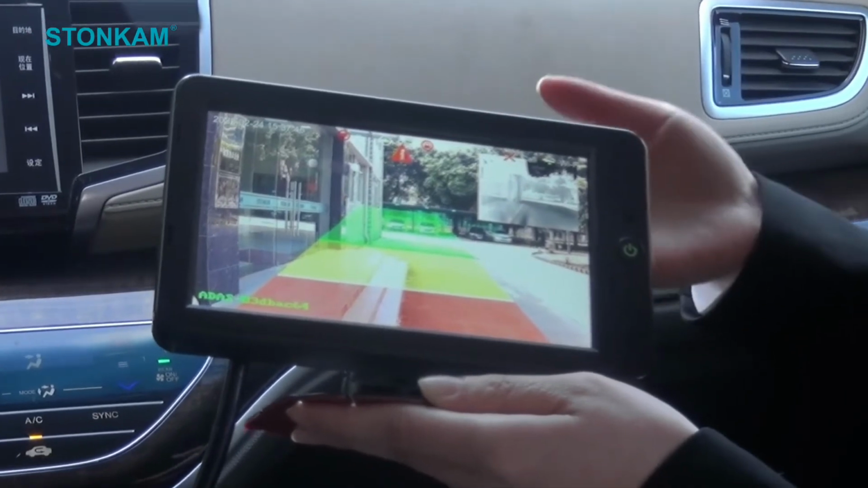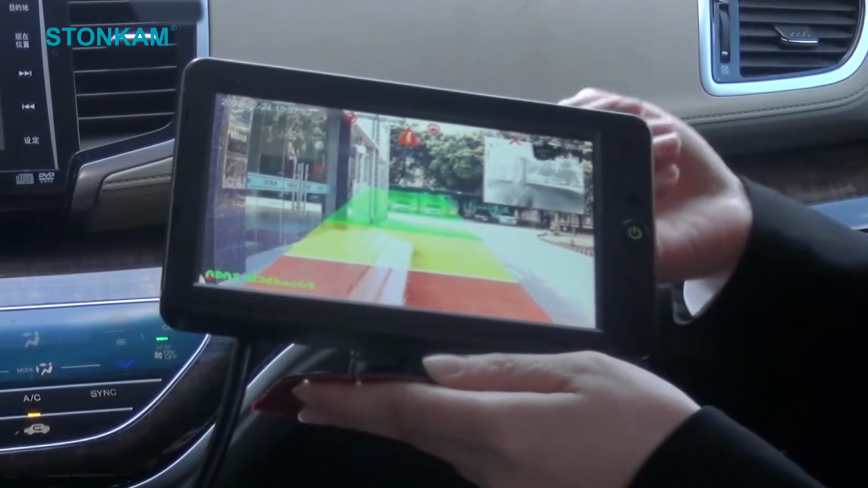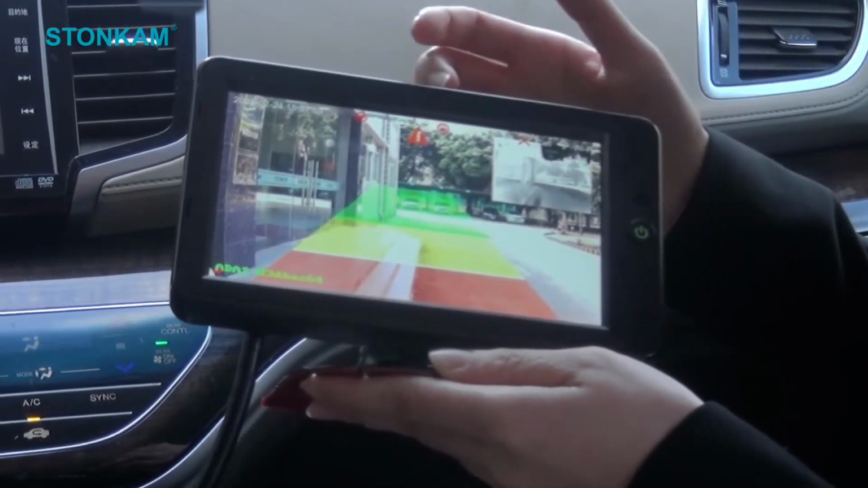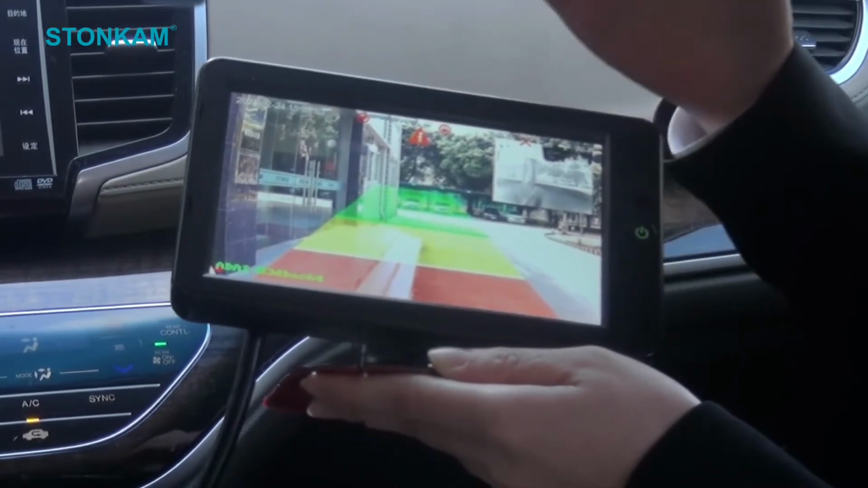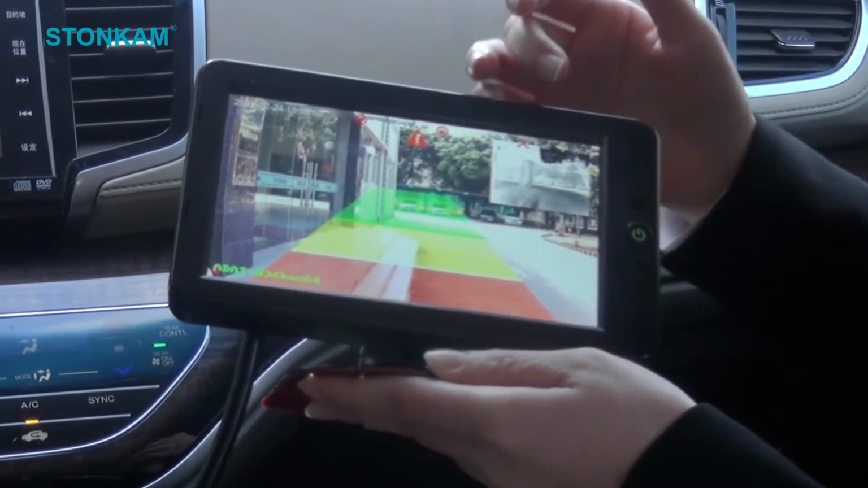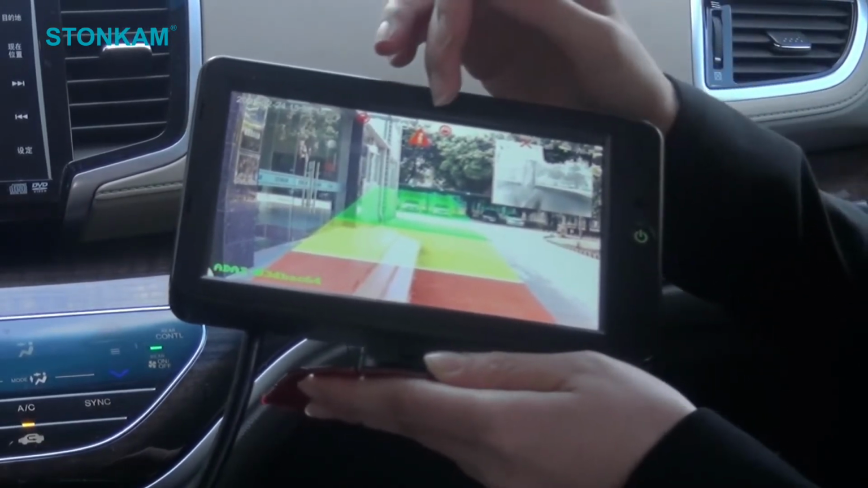Based on deep learning and artificial intelligence, our engineers developed a pedestrian and vehicle detection system for TC963. As you can see, when pedestrians or vehicles are detected by the AI camera, they will be highlighted in a yellow frame, and if they are detected by the infrared camera, there will be green frames instead. And in the middle, there will be a pedestrian sign.